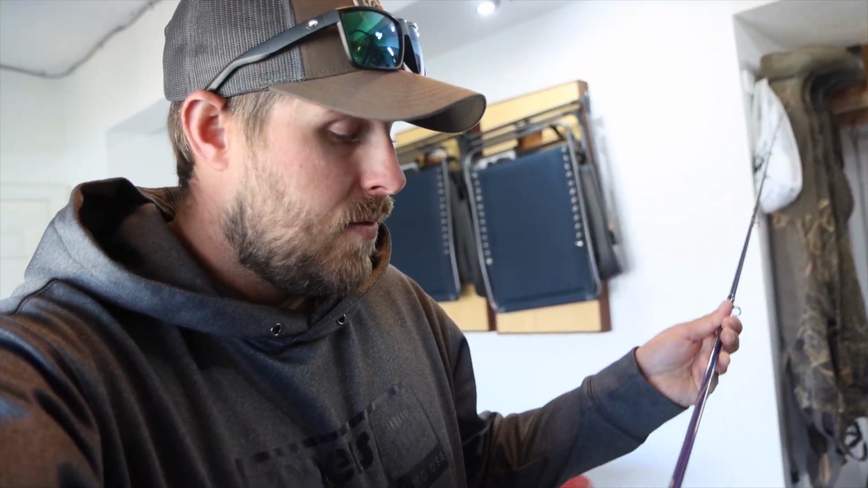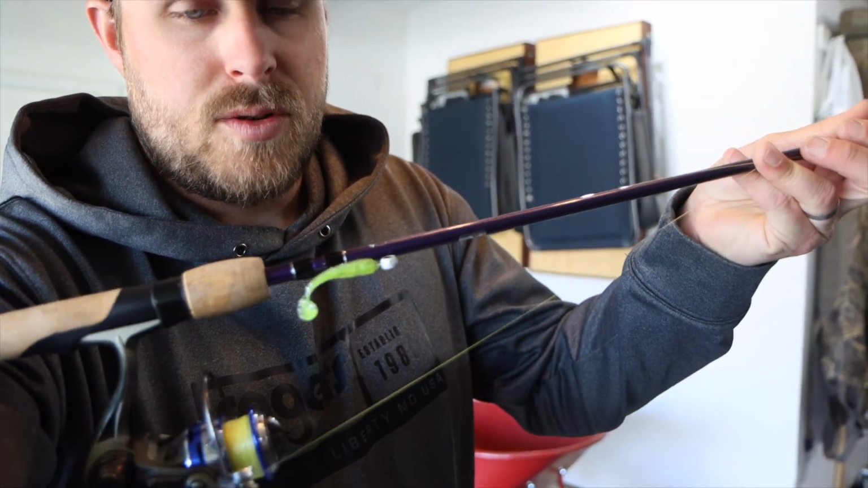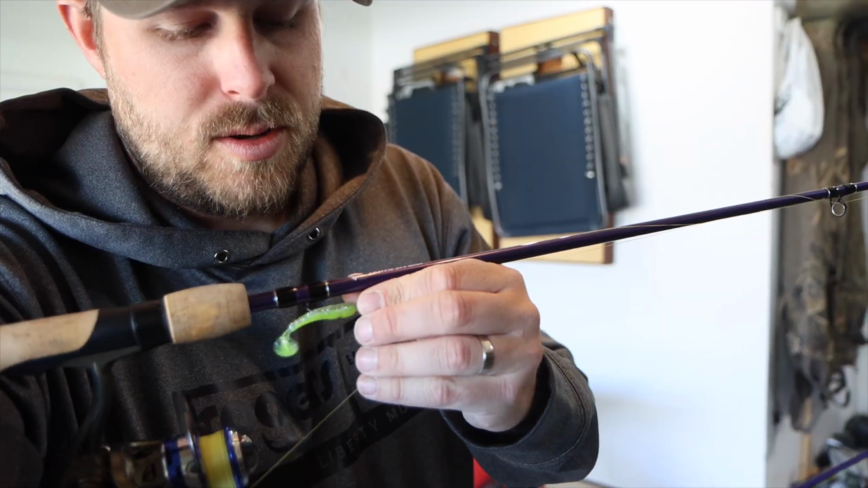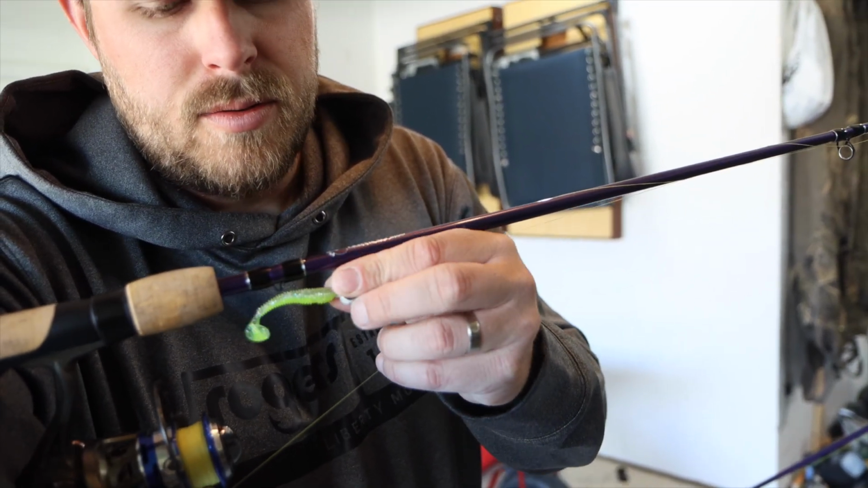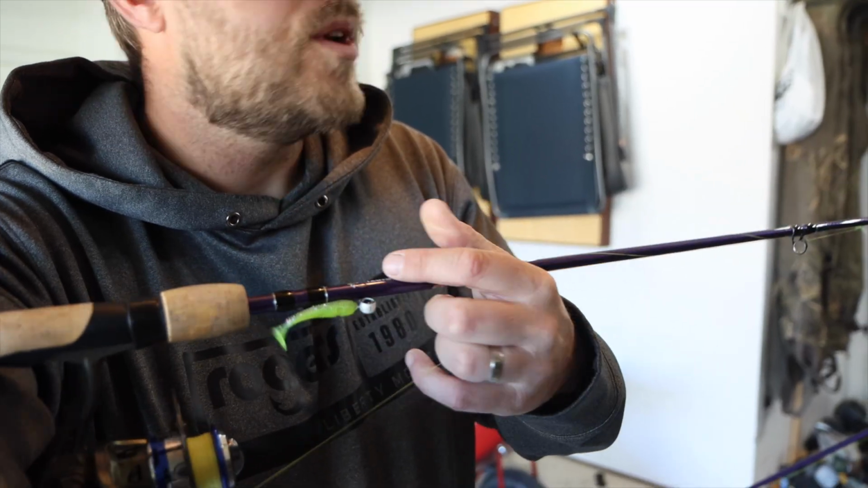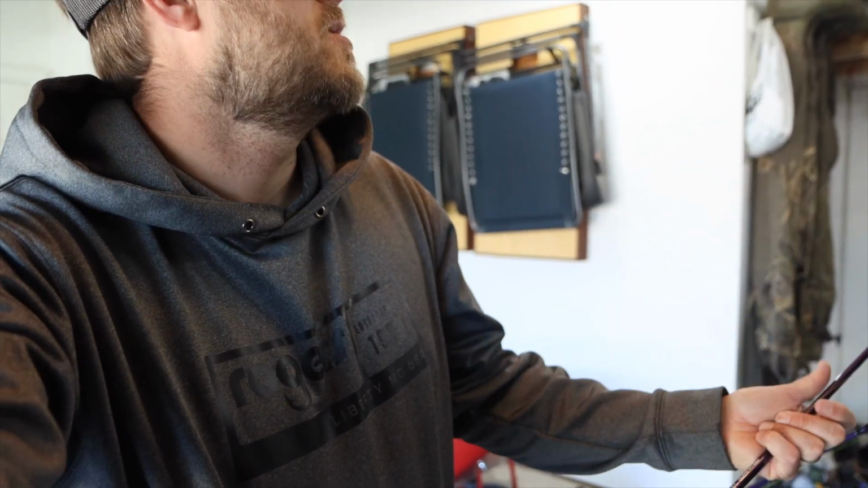But I'd say the biggest takeaway from today is to not forget about moving baits. Seems like that was what was really getting the bites. I tried a lot of different stuff, but I really had to gravitate back towards this little, I think it's called the Prankster from Rogers. Got the little 1/8 ounce jig. Worked really good. That's kind of what I was catching fish on today.